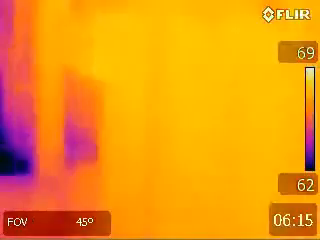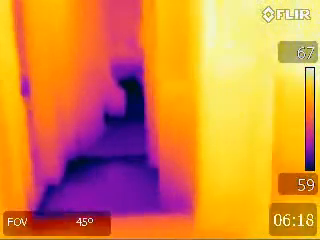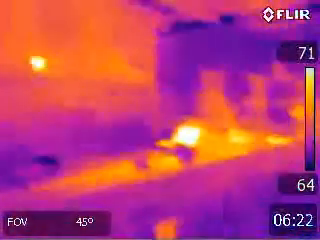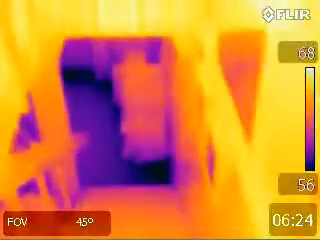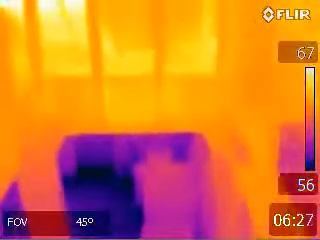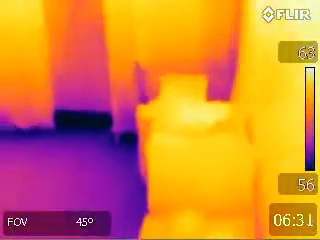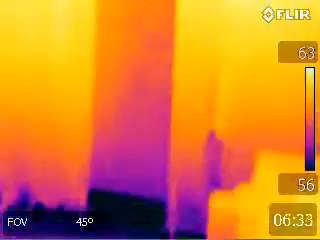So a properly insulated and air sealed thermal envelope is important, and also to have proper ventilation above the insulation to extract the unwanted and unneeded conditioned air that is above the insulation.